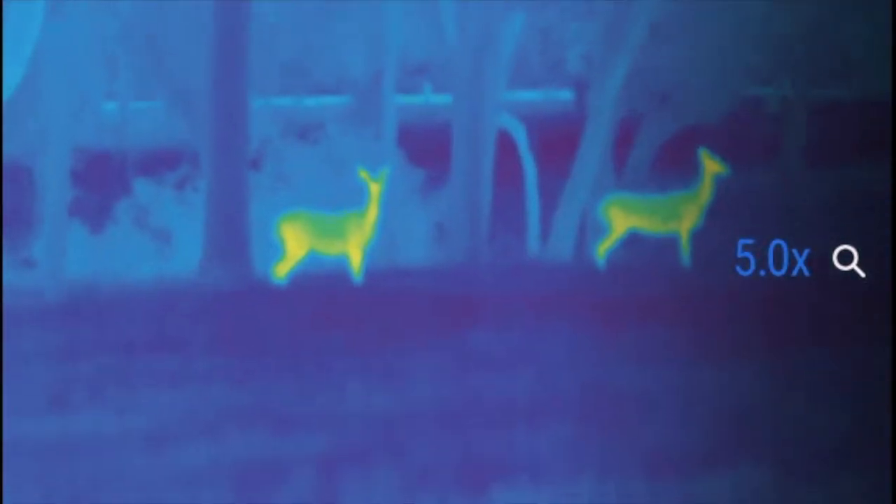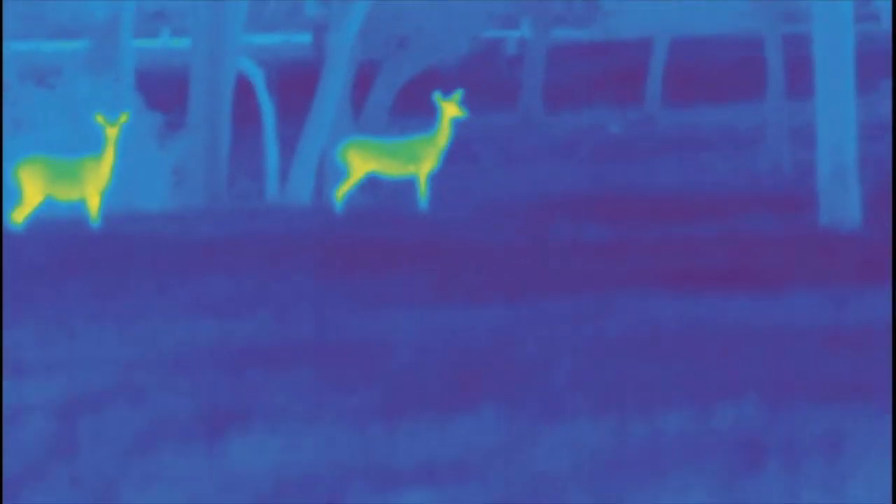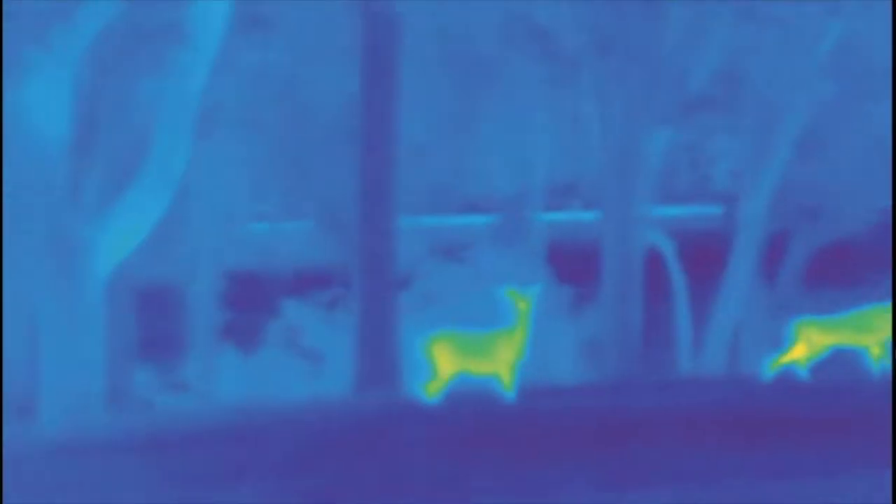You see anything? Yeah, we got 2 deer. Actually, yeah, 5 of them. So we got 1, 2, 3. The one's looking at me right now. Look at this one's attention here. There you go. And there's one. There was one, I think, way out there somewhere. Yeah, there's one right there. Yeah, there's another one somewhere.